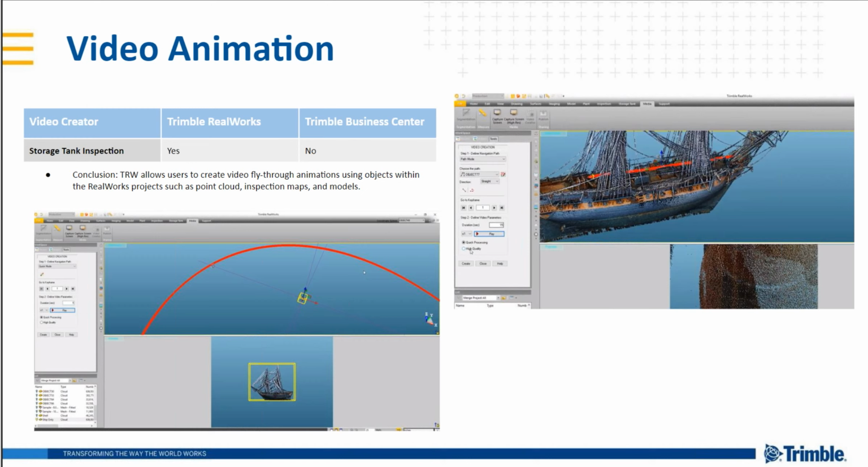Yeah, and I know on the TBC side, we've done some investigations as well into adding similar functionality. There is a way to do 3D drive views through your project that's alignment or line string based, and you can set design speed to experience what it would be like to drive along the road. There's just no way to export that out at this given time, but you can run it in TBC.